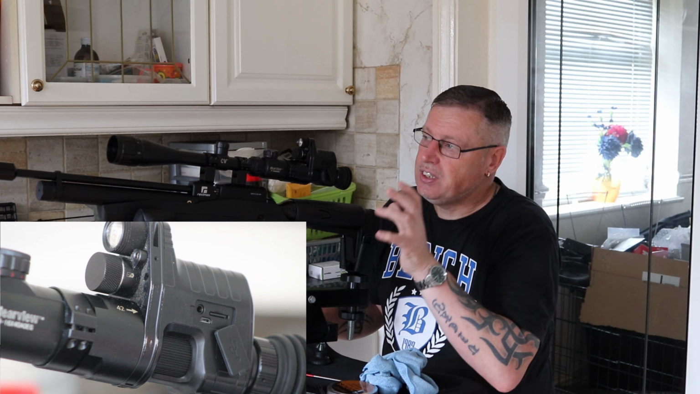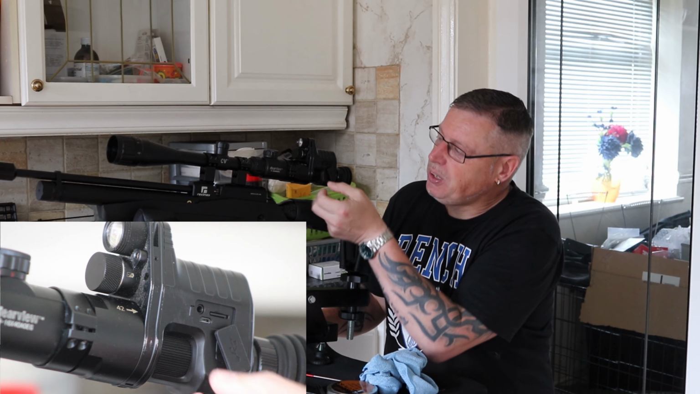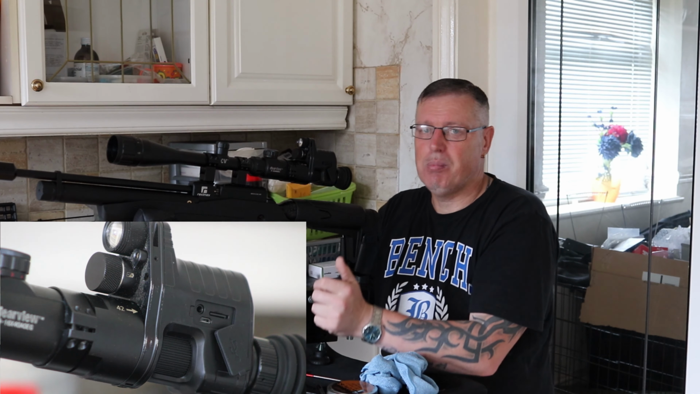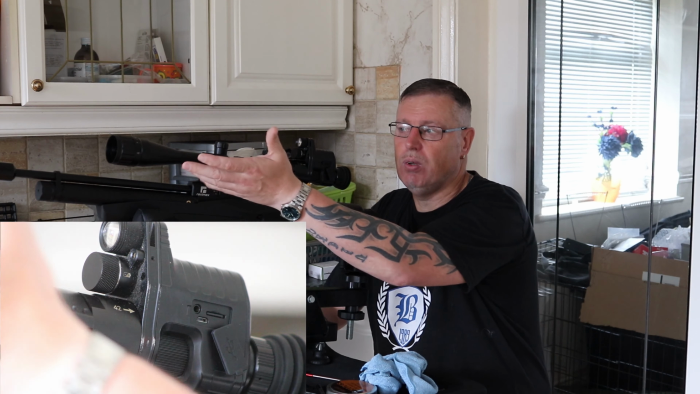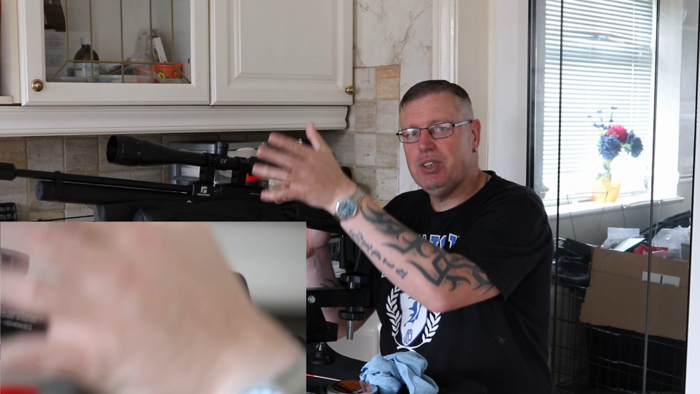The only other thing I can tell you about this while we've got it on this side is this is your diopter, which tunes it in to your scope. With one of these, same with all of these night visions that seem to fit on the back, you're better off with an adjustable objective scope, which is what the Clearview is. You can adjust that, and then what you do is you get it to the best position you possibly can